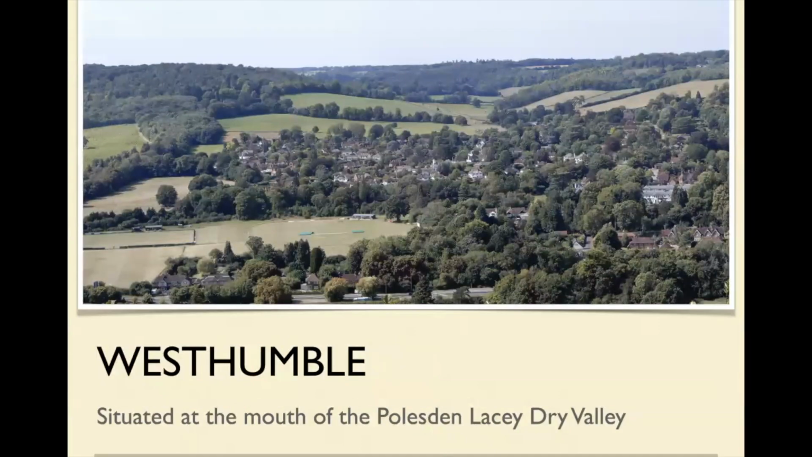And this is the view from the other side of the Mole Valley. This is West Humble, and this is the mouth of that Polesden Lacey dry valley. And you can see it meandering off, and eventually it goes off around that corner there. So it's a beautiful valley.